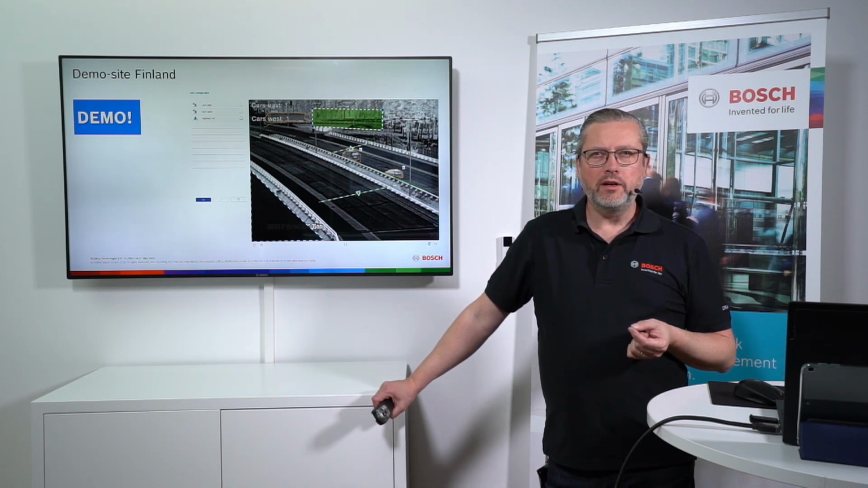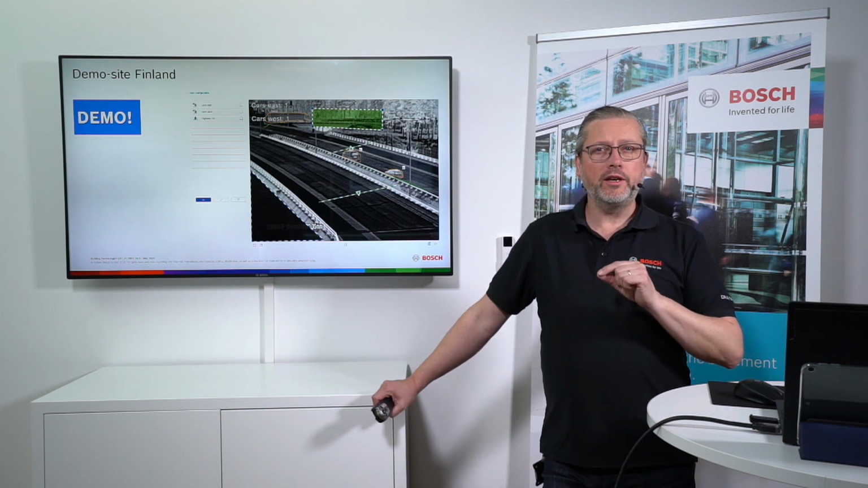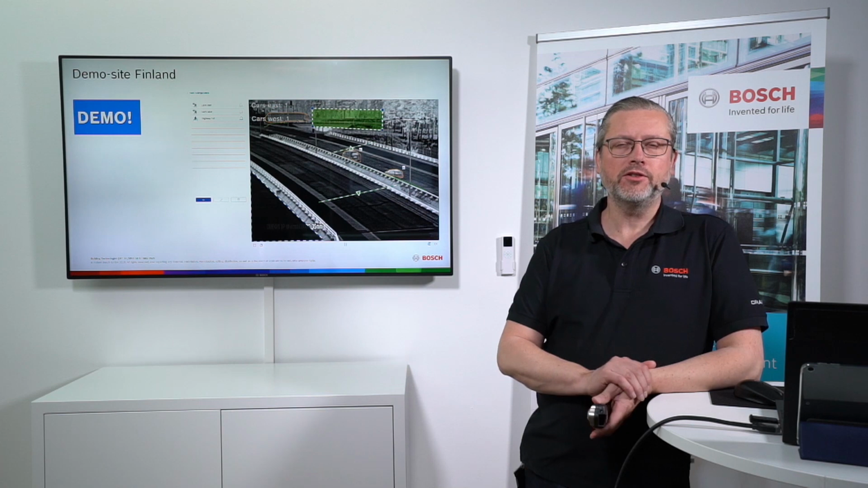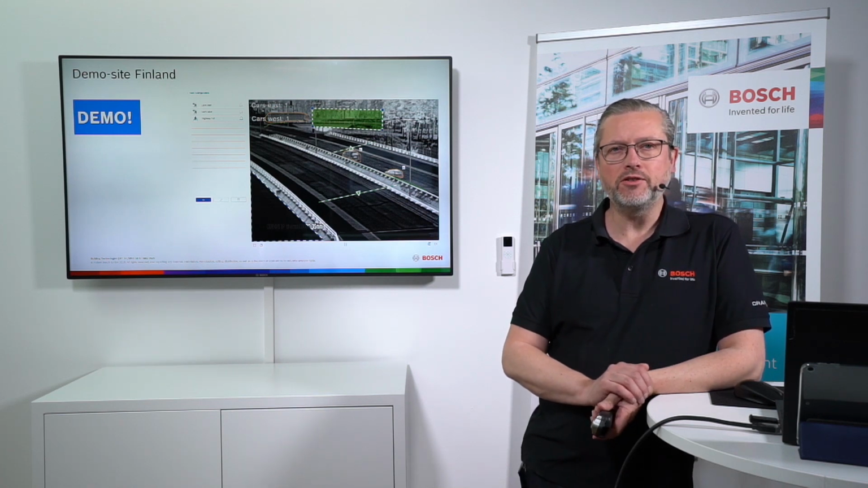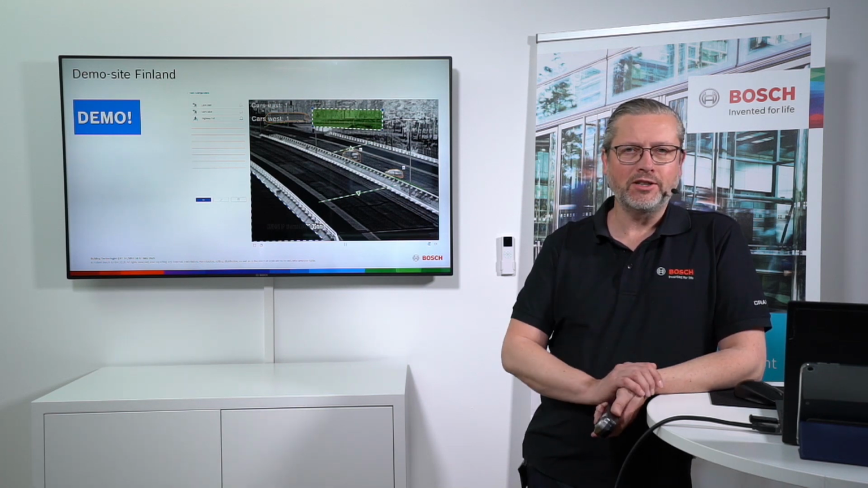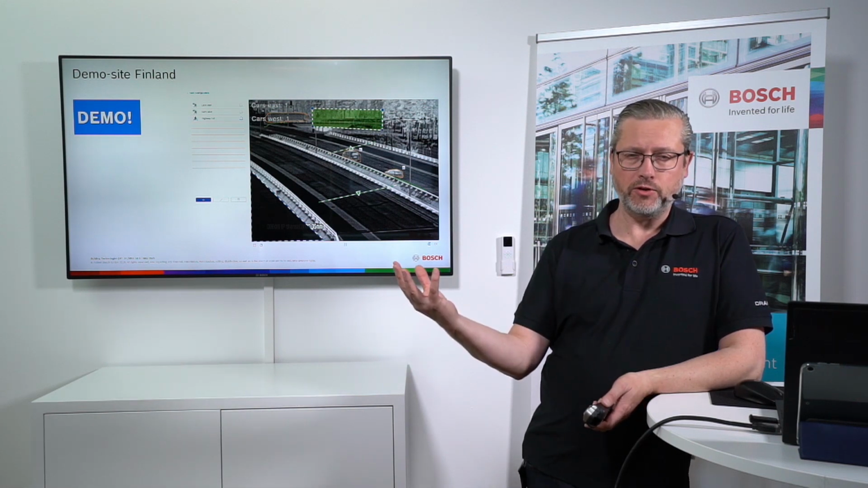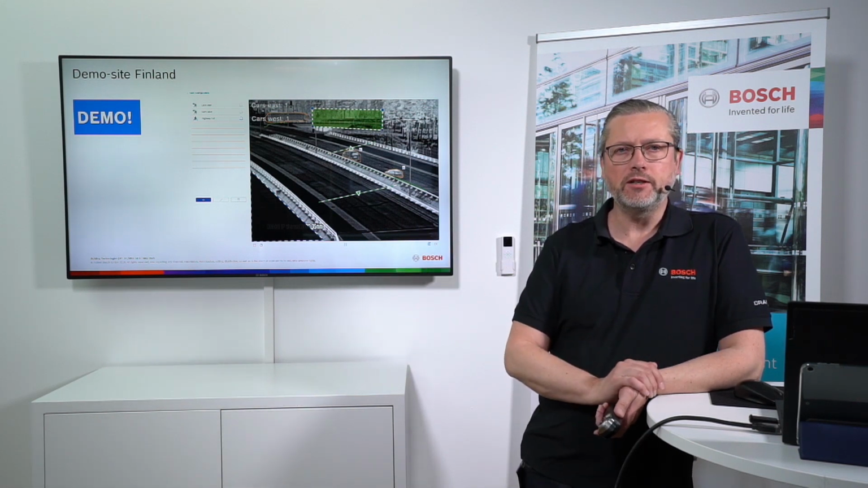Now we will connect to the Finnish demo room by the remote portal that you saw in the previous session, I hope, one of our webinars. If you didn't see that one, please look at it again. It's really a nice way of connecting to remote site to be able to do all configuration of your systems.